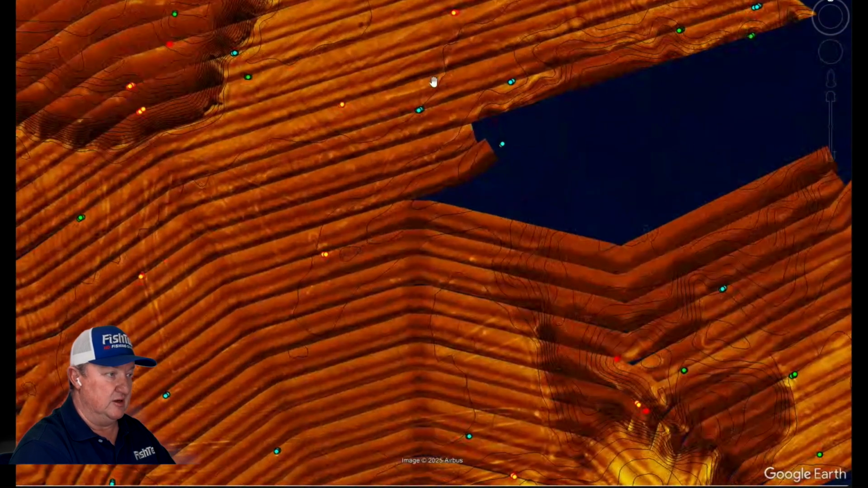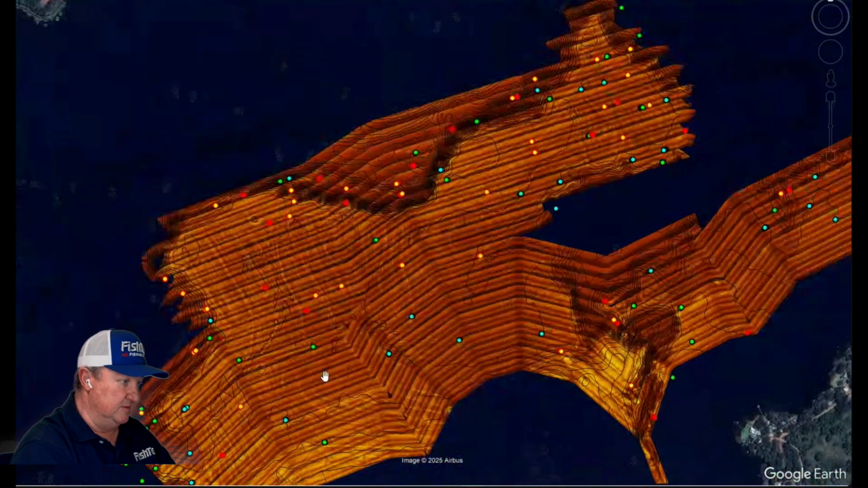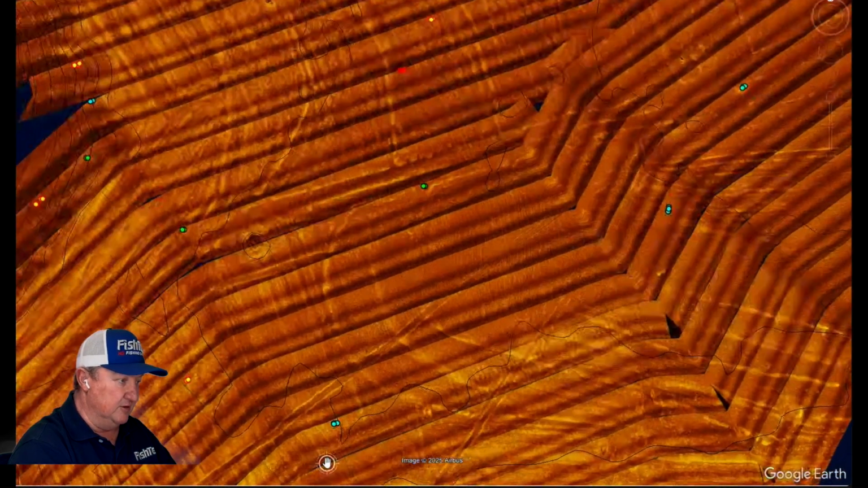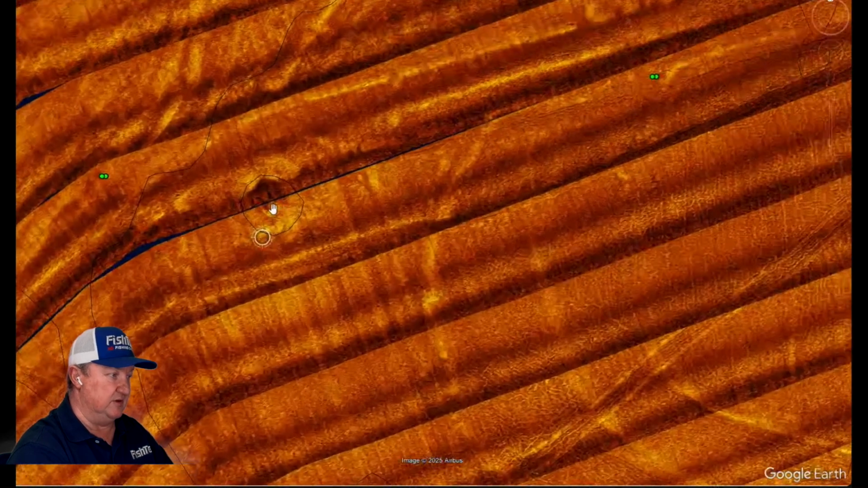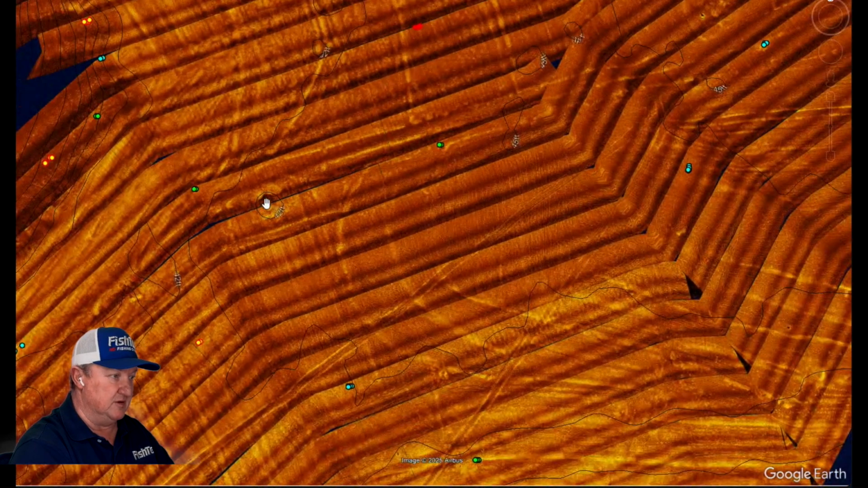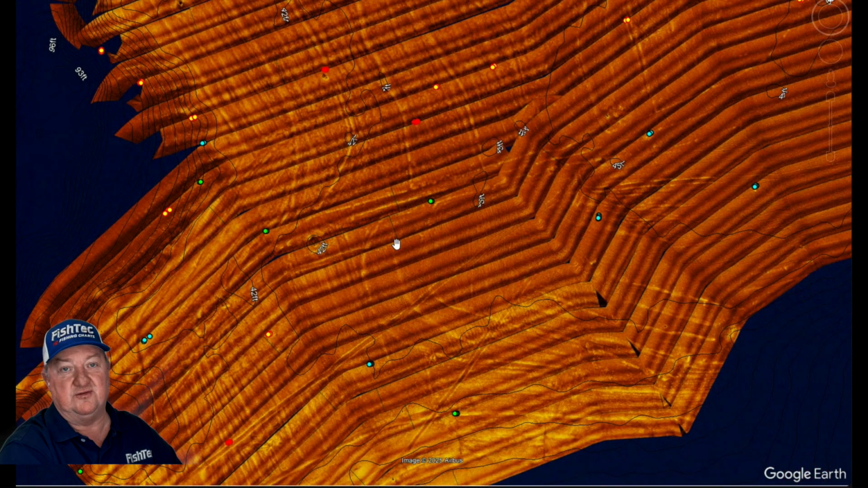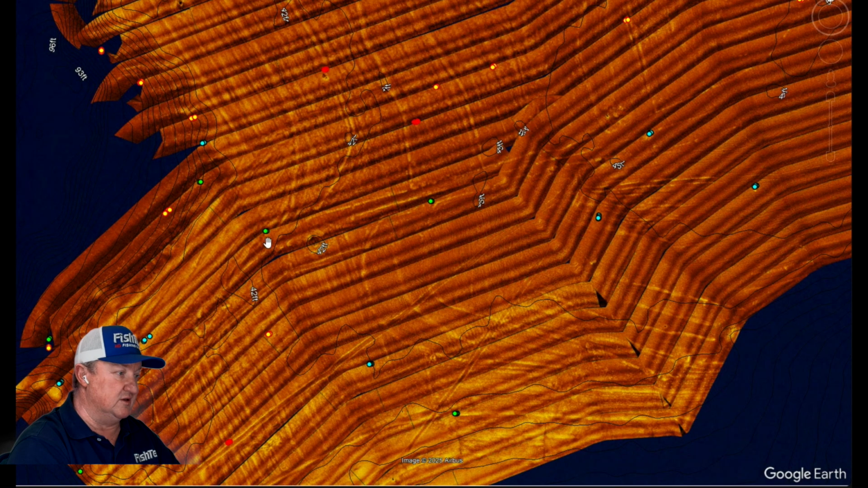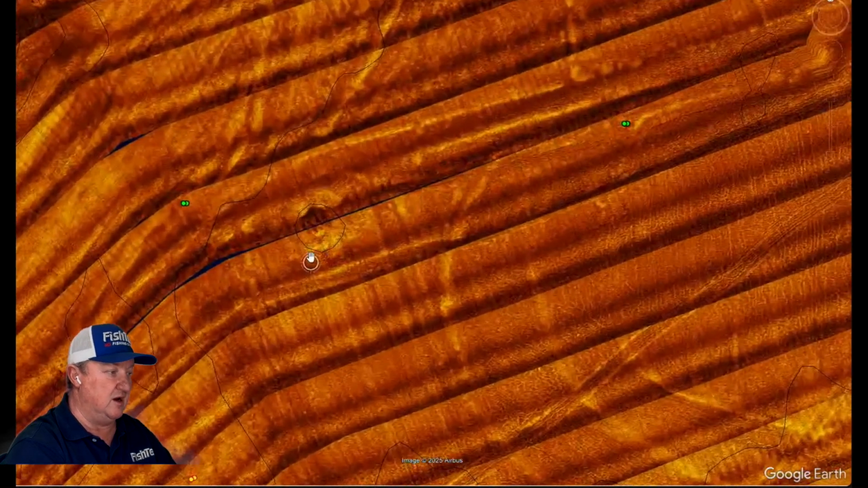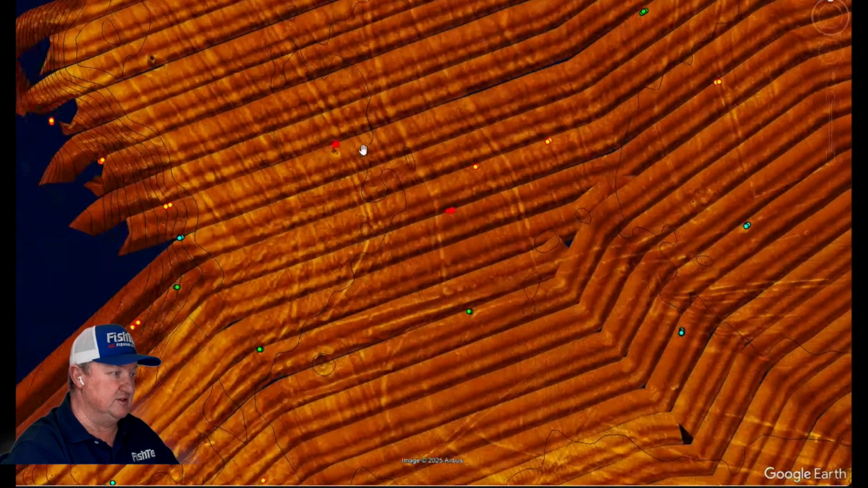The deeper fish here are a little bit more suspended. If I flick them on and off, you can see them. Interesting. Nothing really stands out. I would have said definitely here. Why is there nothing here? Why are these fish not sitting on top of this here? Because that's what I would identify. But obviously the fish don't have our FishTec HD Cover Charts. If they had our charts, they'd be like, that would be a good spot over there. Yeah, that's a missed opportunity, hey?